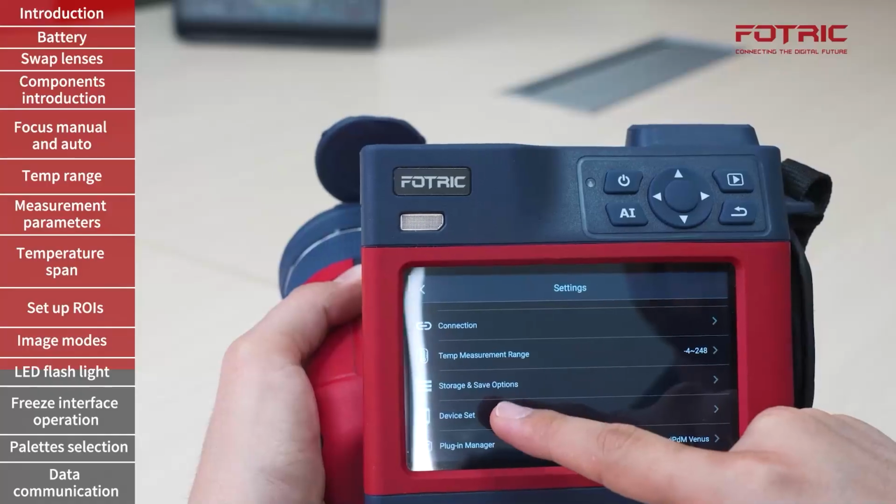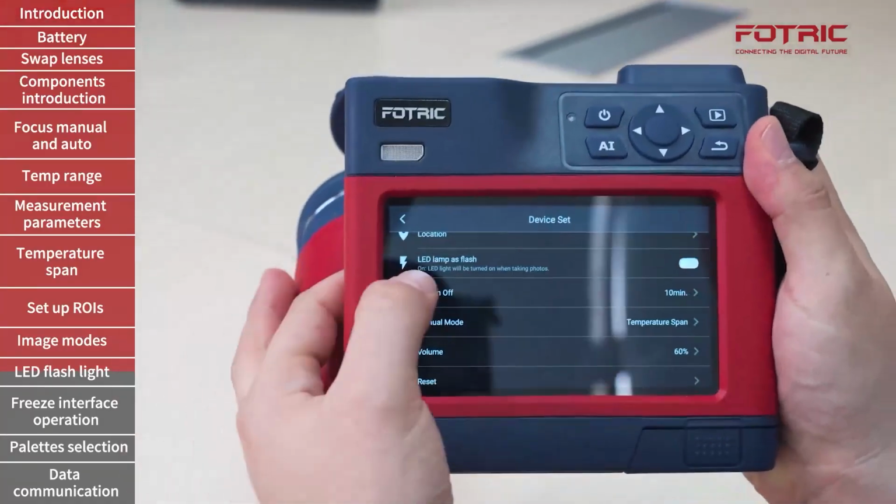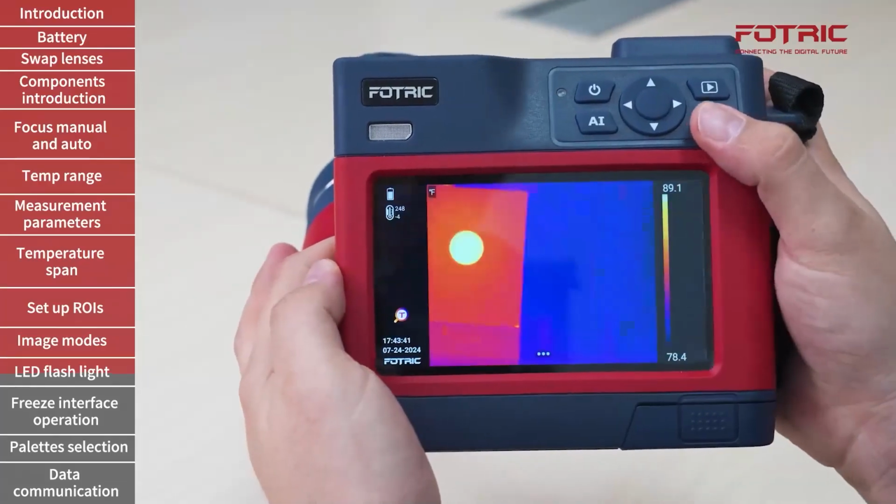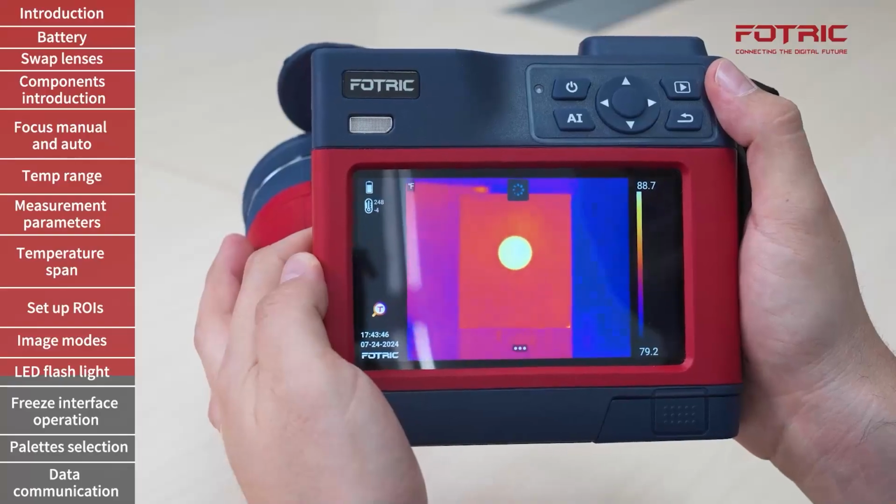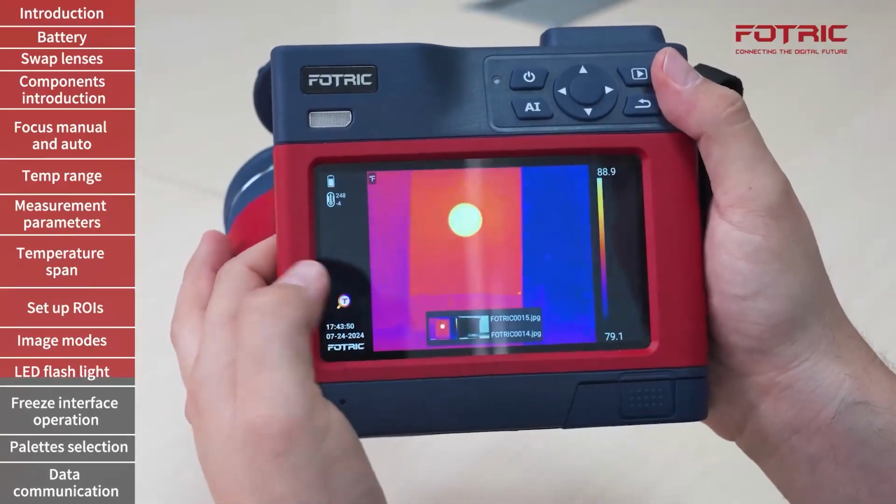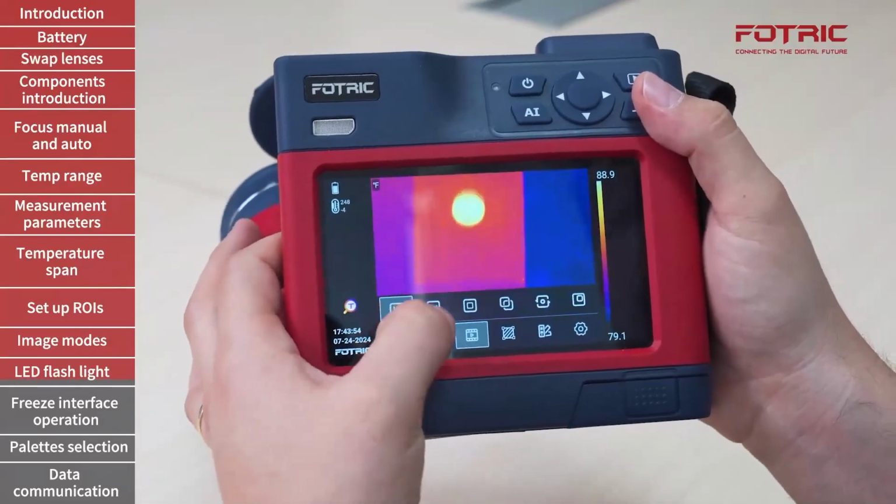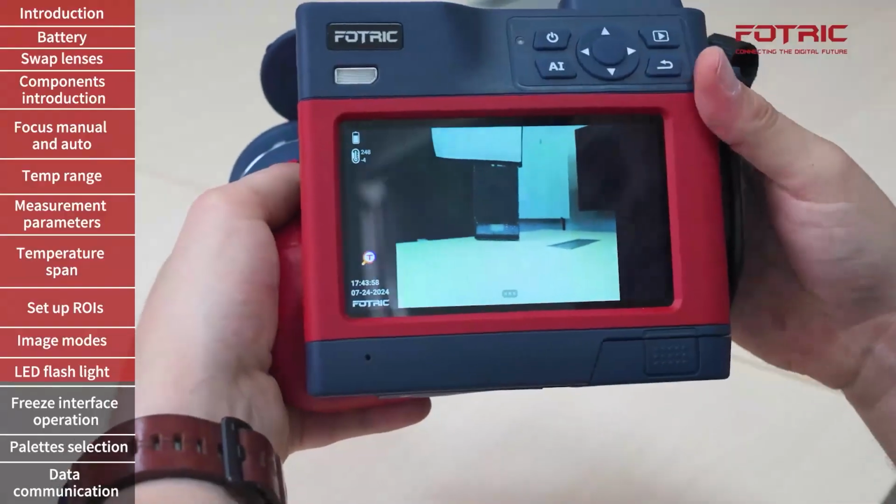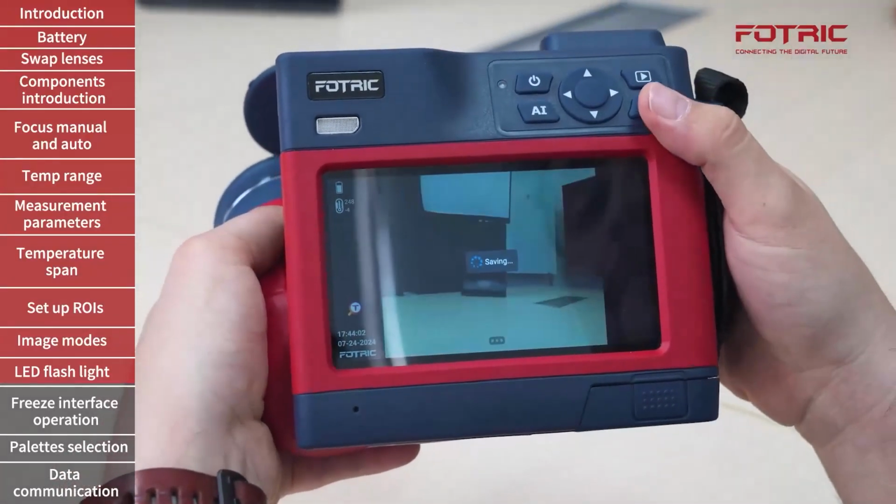For that, I will go to Device Settings, LED or LED lamp as flash, turn it on. And then at the moment of taking a picture, the camera will also activate the flash so that I have a better illuminated picture. Once again, I will show you in one of these images. You will see how the flash is being activated right there.